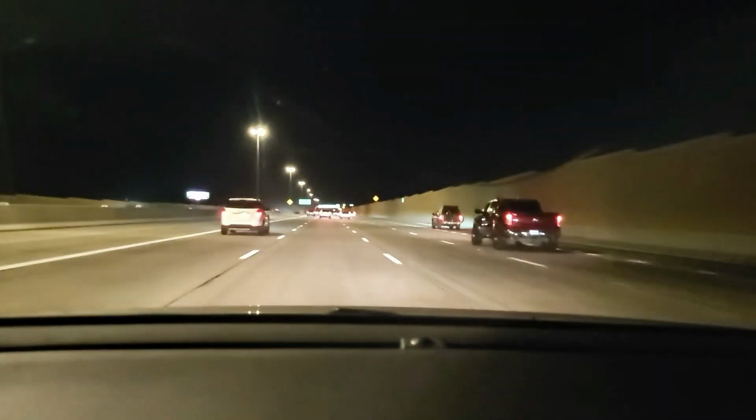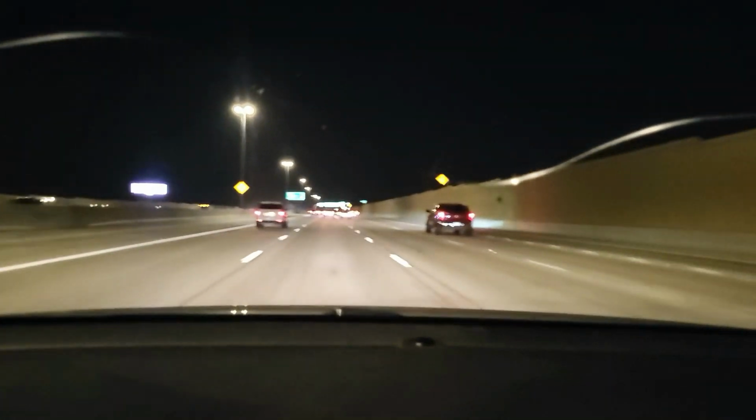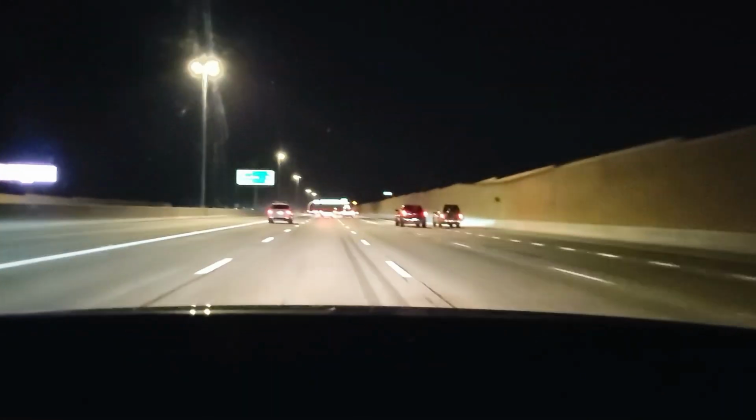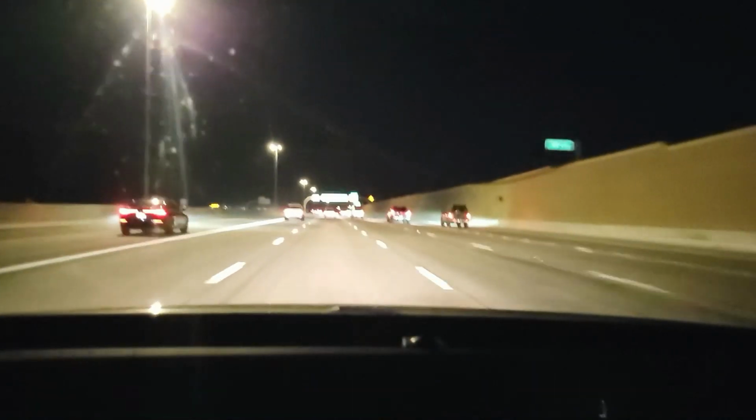Basically, older cars here have to do the thing where you park the car on the rollers and it rolls. Newer cars, they just plug the little OBD2 scanner in.